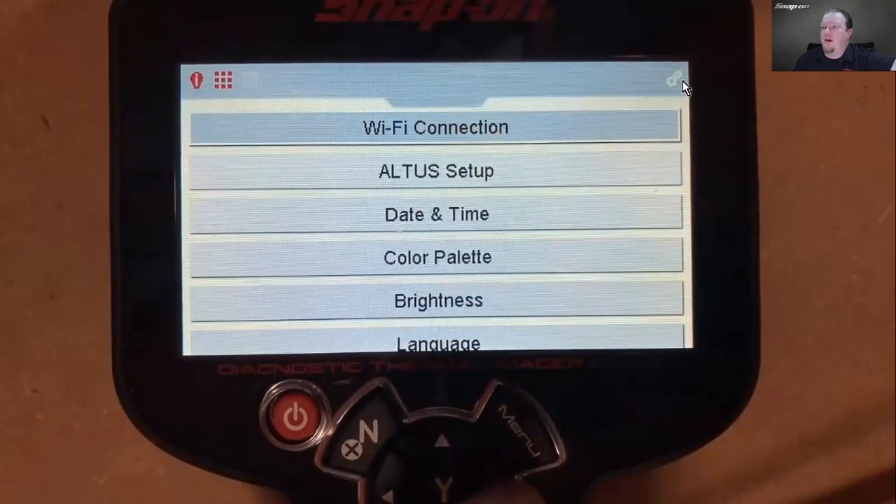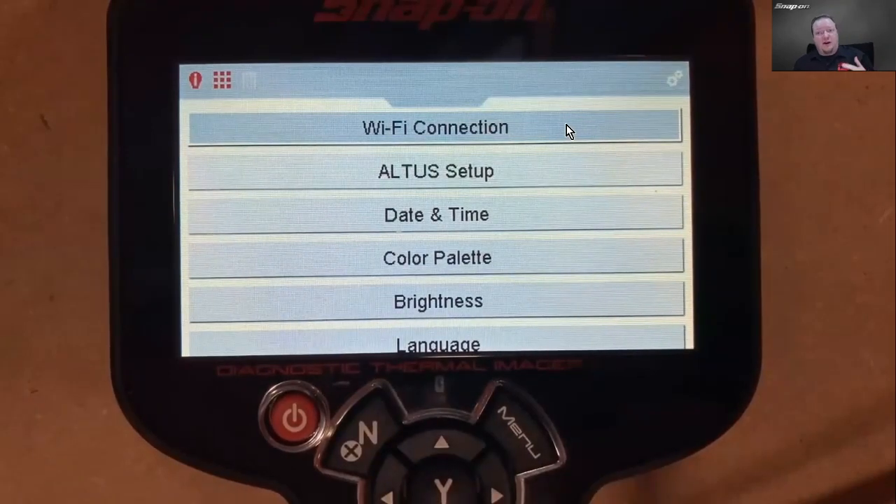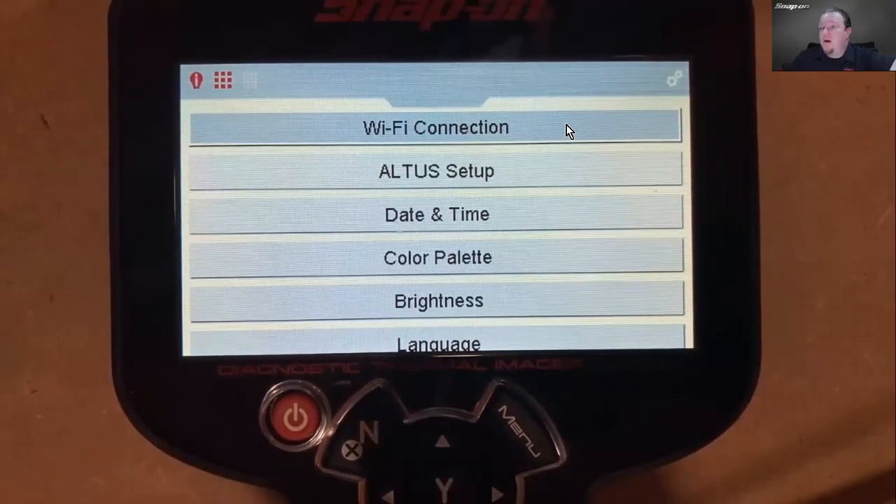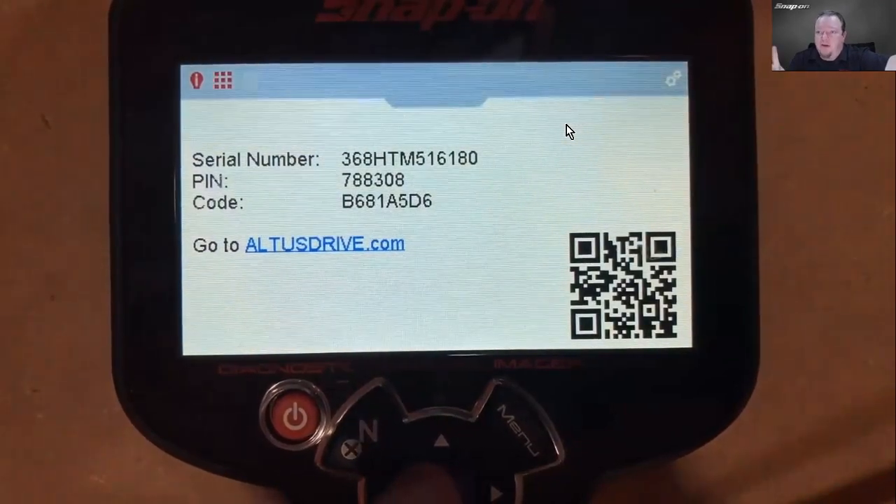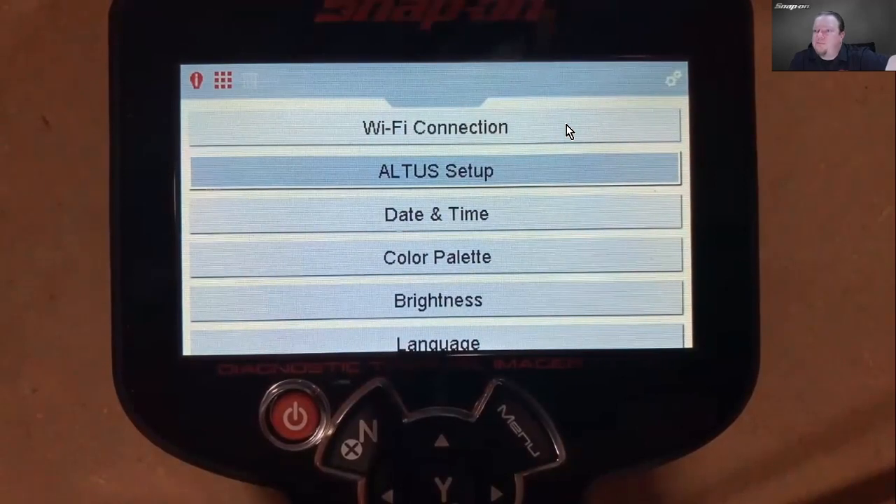If I go over to the right-hand side, that'll give me my settings. So things like the Wi-Fi connection, you would want to set that up first, because as I said, it uploads using Wi-Fi to Snap-on Cloud. This is actually the first tool that was capable of uploading to the Snap-on Cloud at the time. We have setup instructions. So once you do get your Wi-Fi set up, you need to go in here and enter these numbers on your Snap-on account to link the tool.